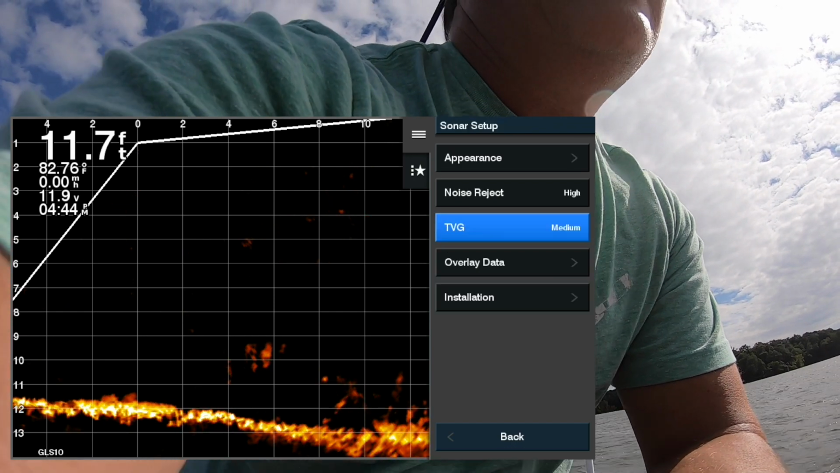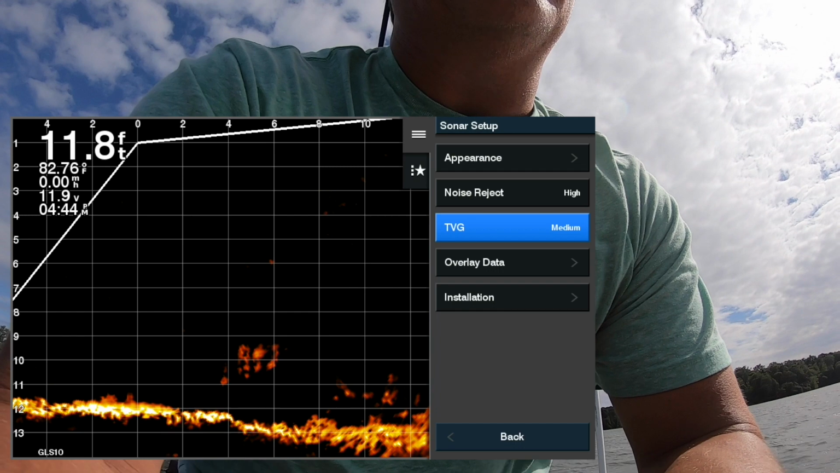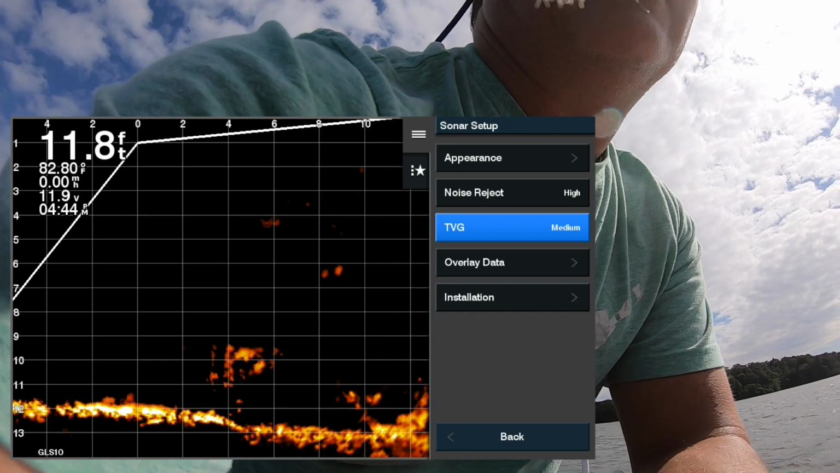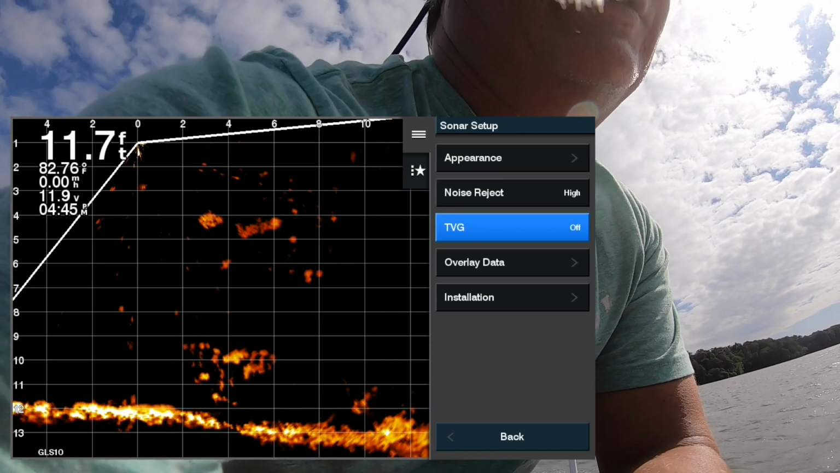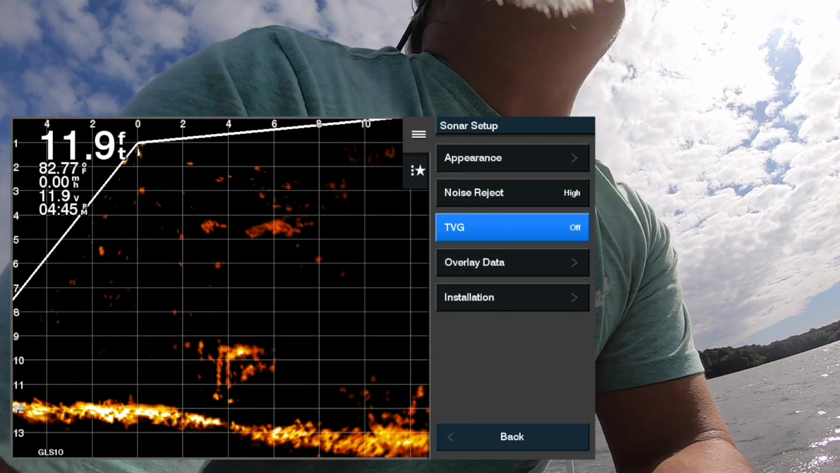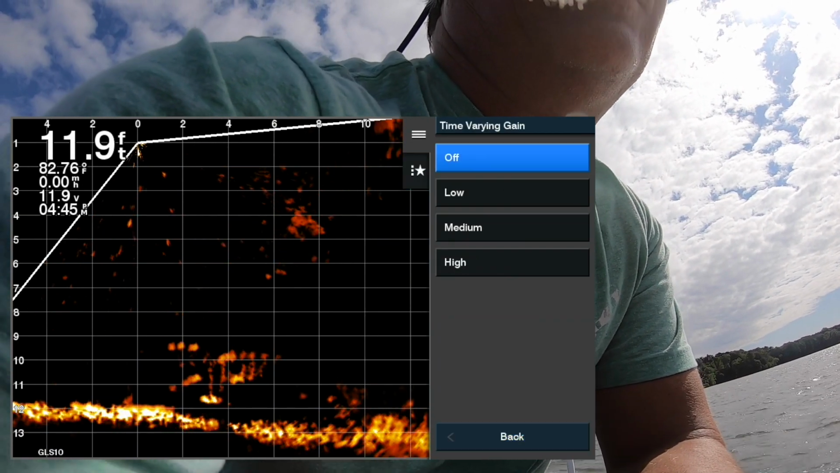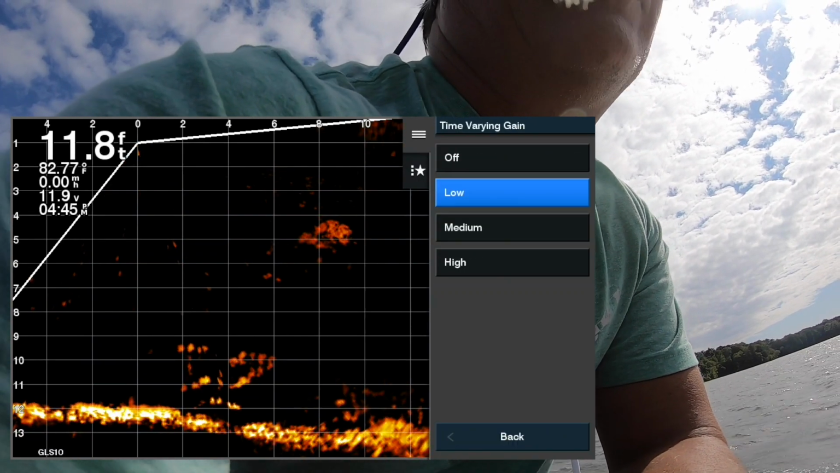Sorry, right there. And what TVG does is it basically eliminates the clutter in the top quarter of your screen. So the rays that you see coming out of the, let's see here, let's take it off real quick and you'll see exactly what it looks like. So you can see the clutter now up there in the upper corner of the screen, and it's not that bad today. I don't know if it's because of the waves or what, but as soon as you go in there and you hit TVG and you bring it back to, say, low, which is kind of where I like it, you can see how you reduced it. Let's just go ahead and bring it to medium.